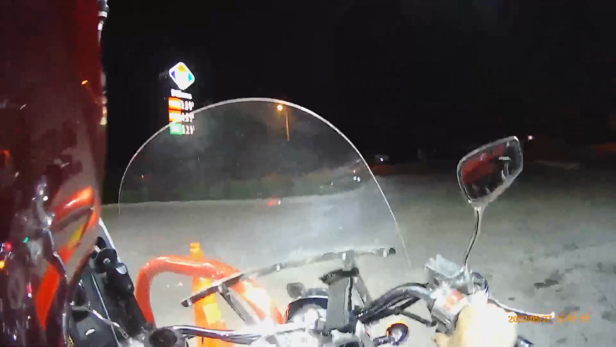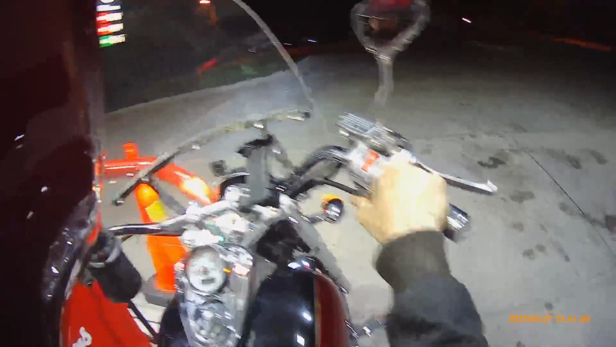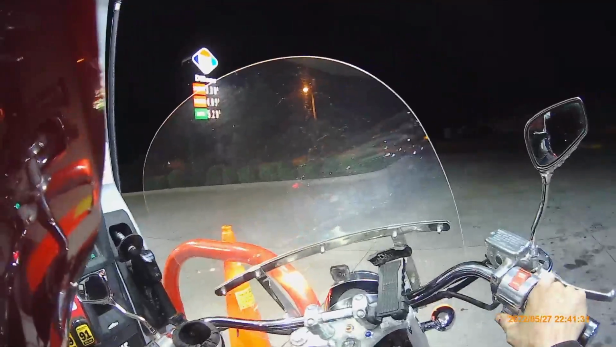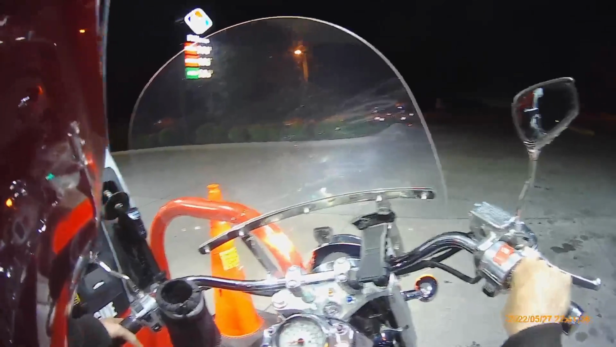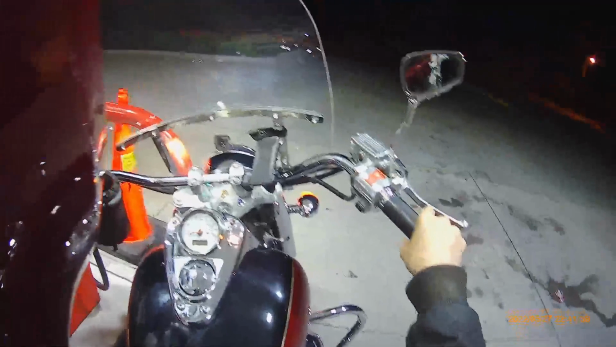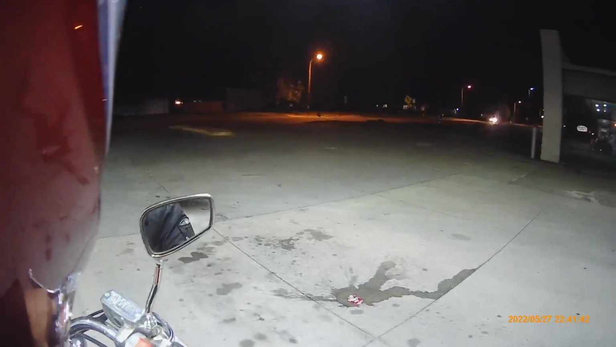It kind of idiot-proofs a lot of gas pumps. There's a lot of little things like that that we take for granted, that we've probably used a time or two and didn't know about it. But it's the little things, right?